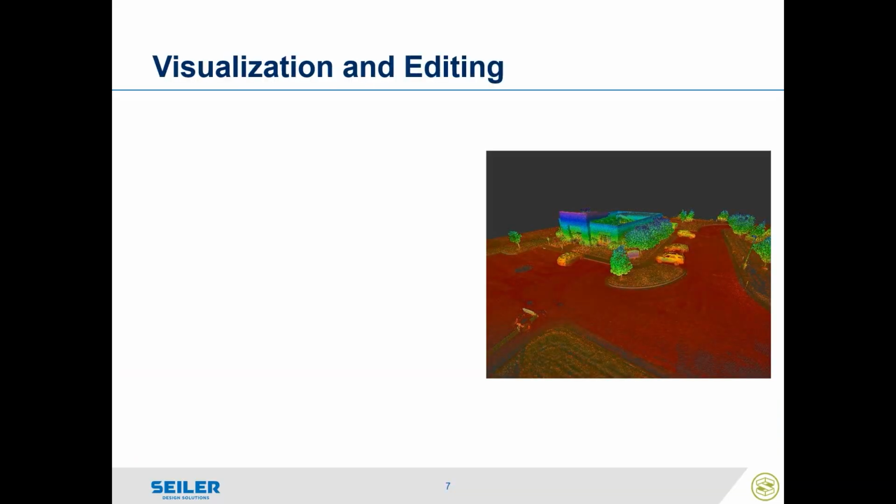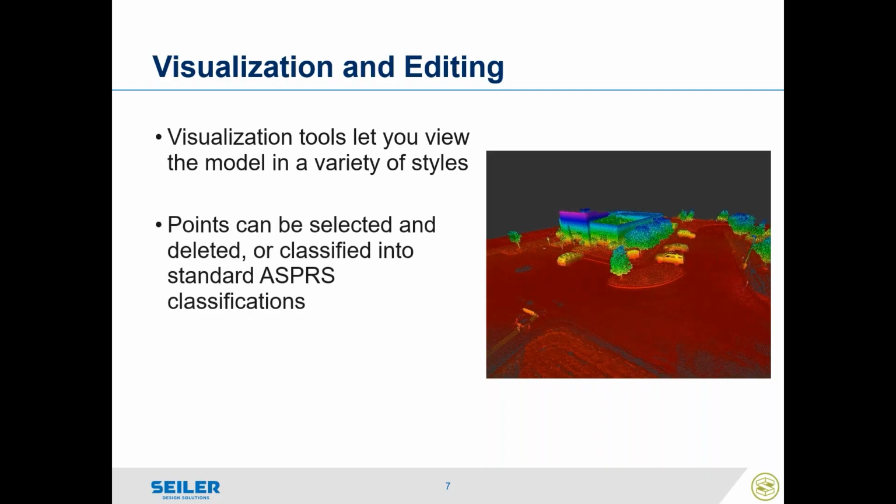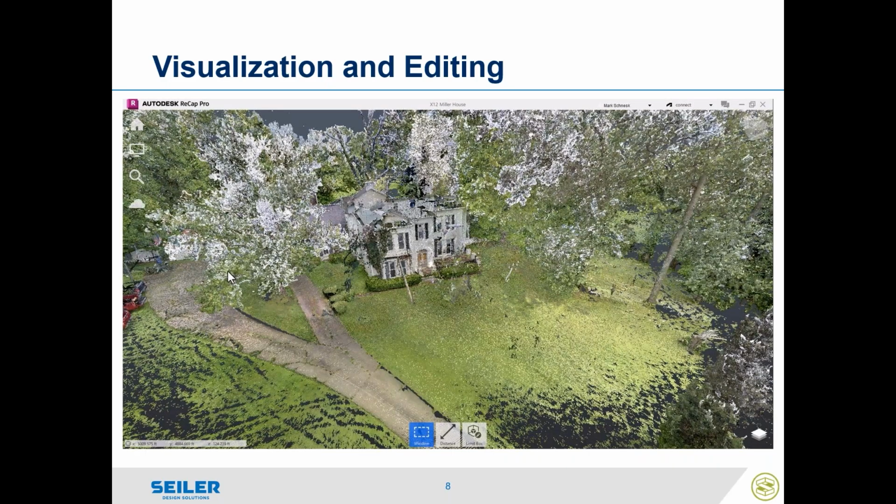All right, so visualization and editing. We can also visualize these point clouds in a variety of different styles, including elevation, intensity, and RGB. Points can be selected and deleted or classified in the standard ASPRS classifications. And we can also do automated ground classification and model decimation tools, similar to what Greg just showed in Trimble Business Center. All right, a little video here.